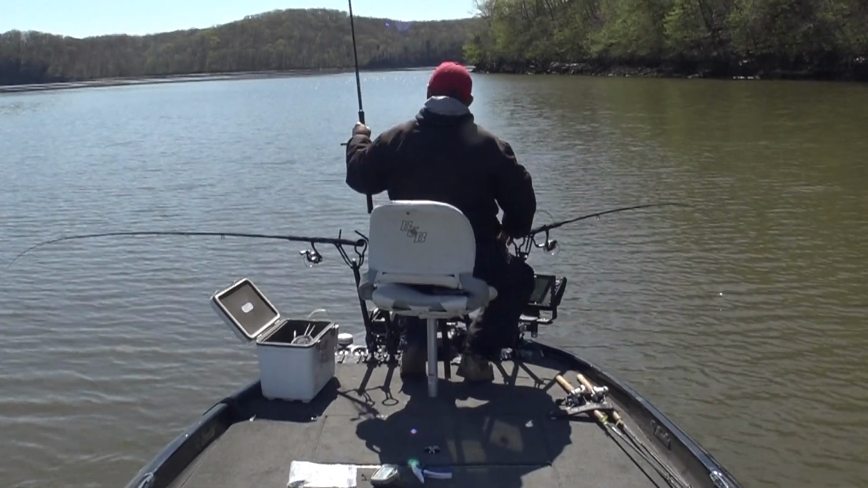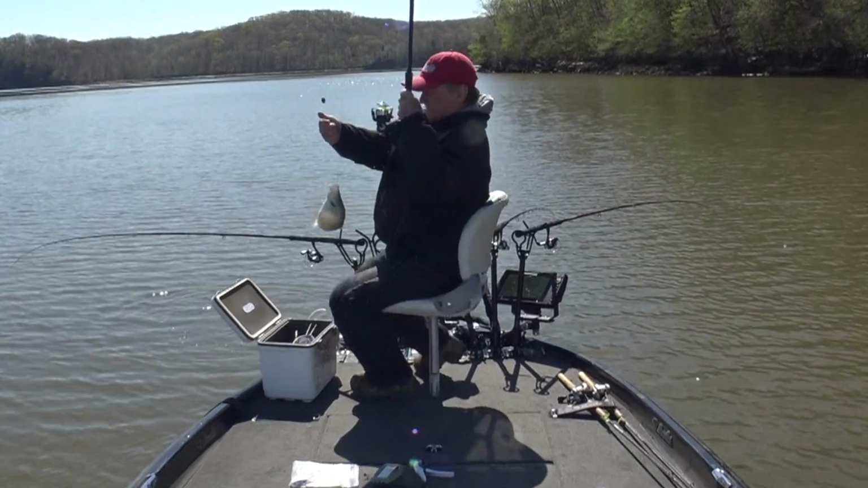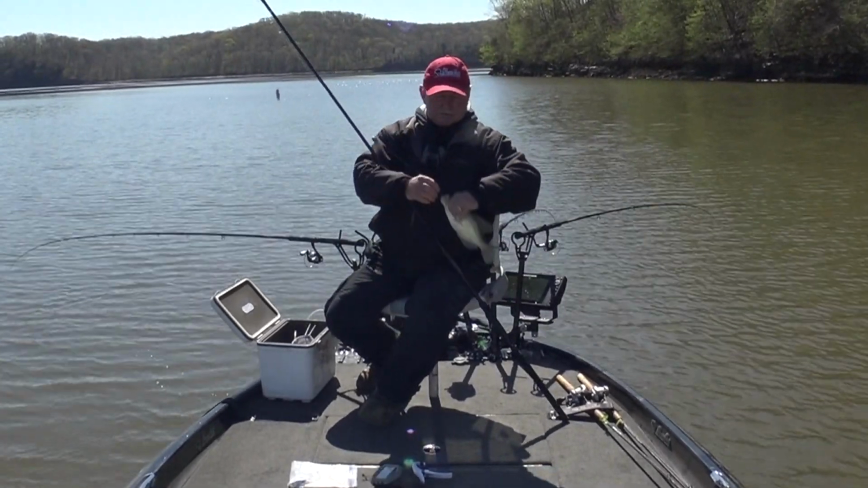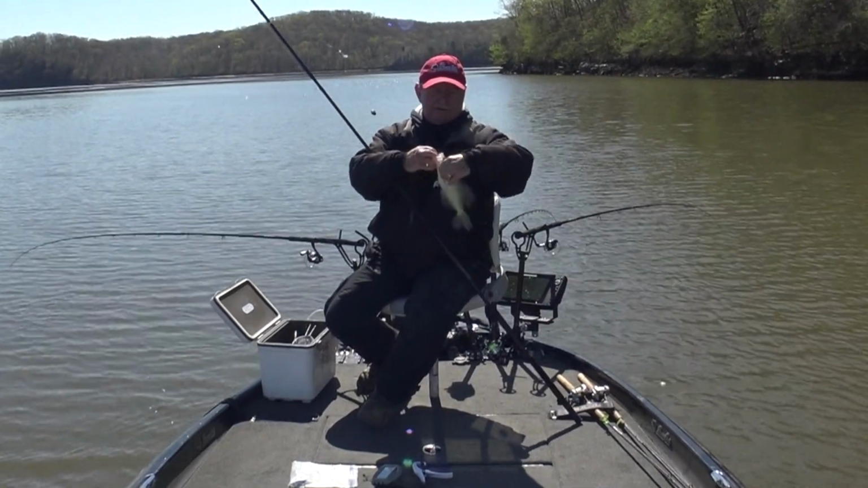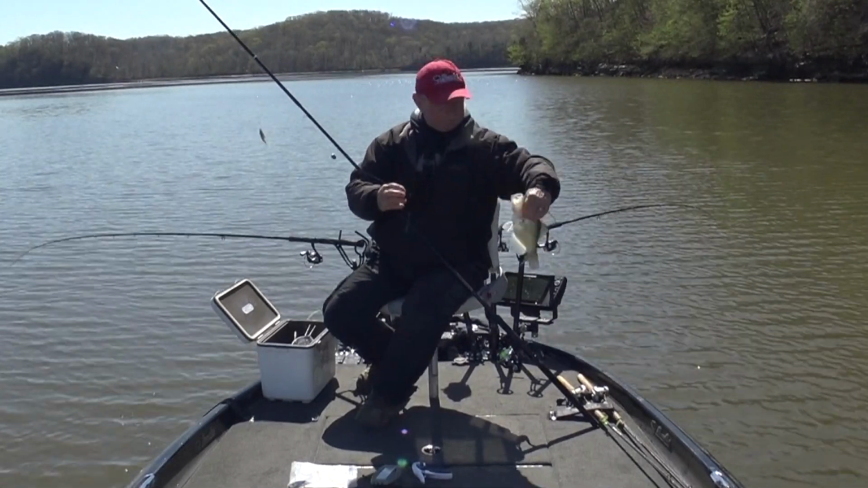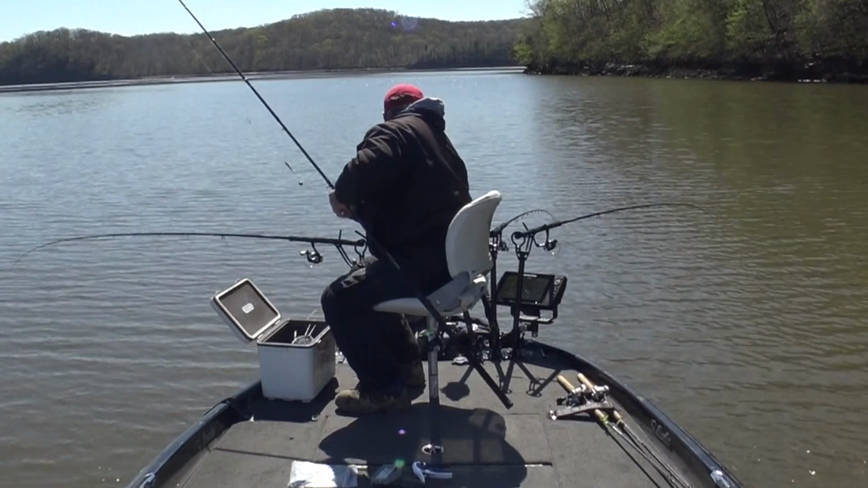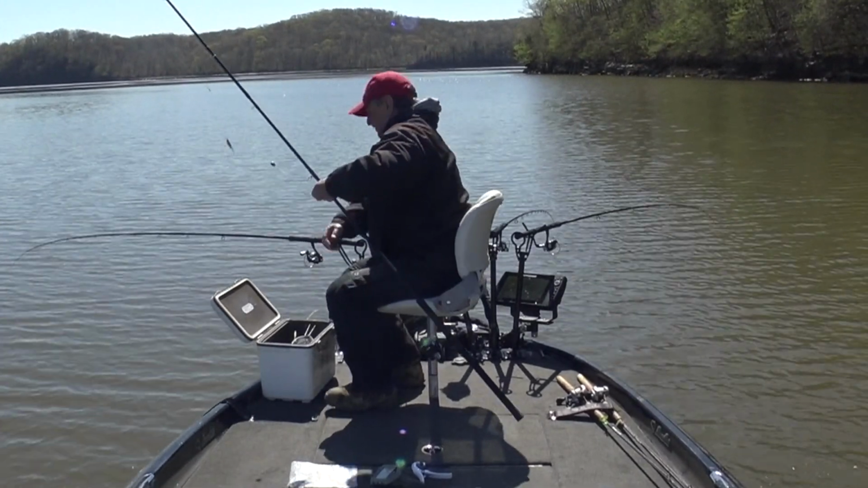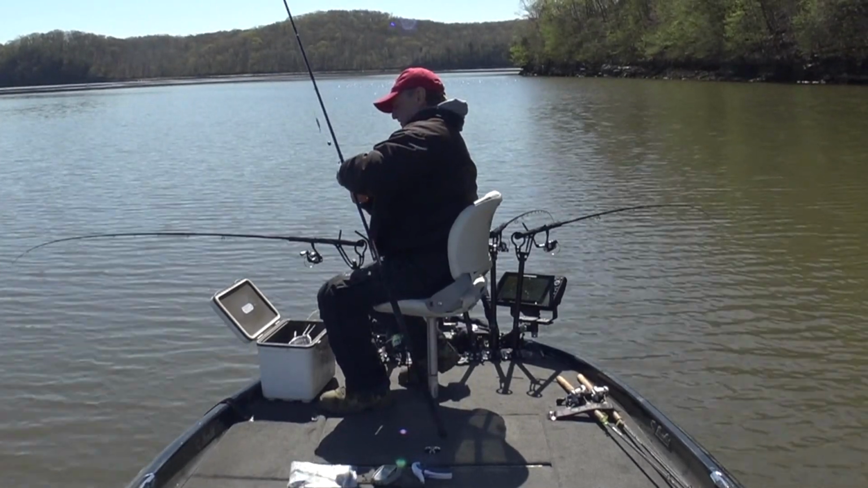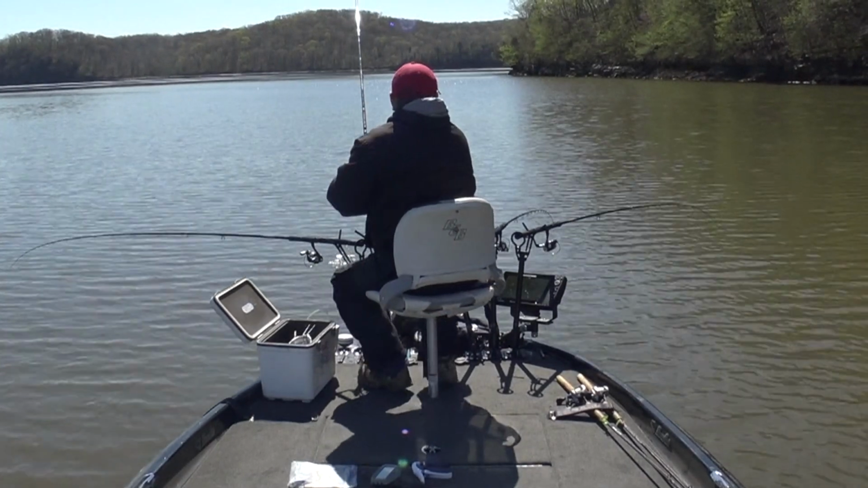There he is. I'm telling you, they're right on that edge of that channel. That's a nice fish too. Nice keeper. Fat. Well, these fish are feeding up. Get right on the edge of that break line. That's where we've been getting our bites. And they're down there about 10 feet deep, 11 feet deep.